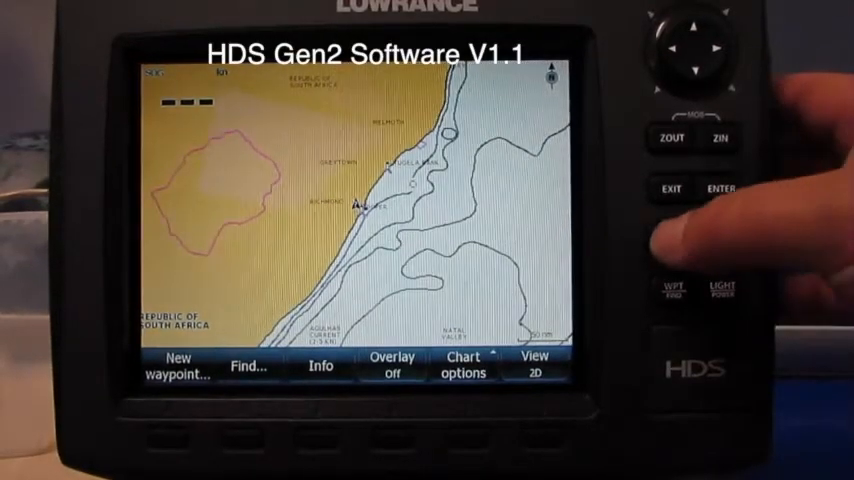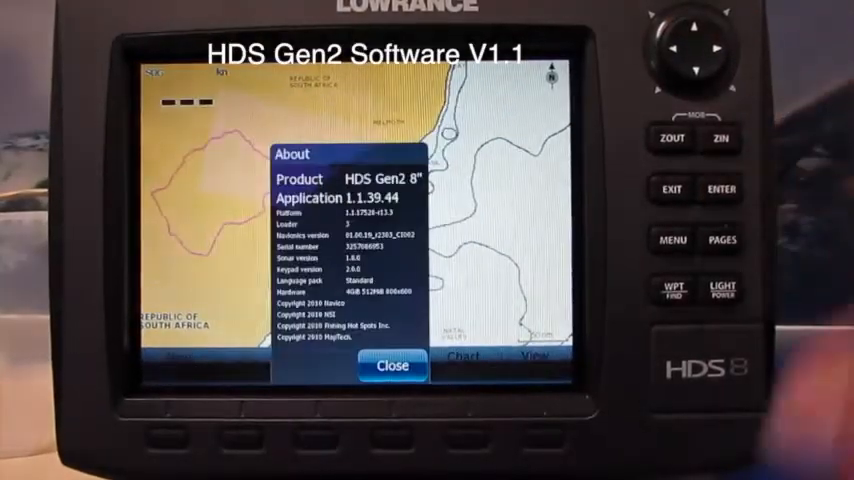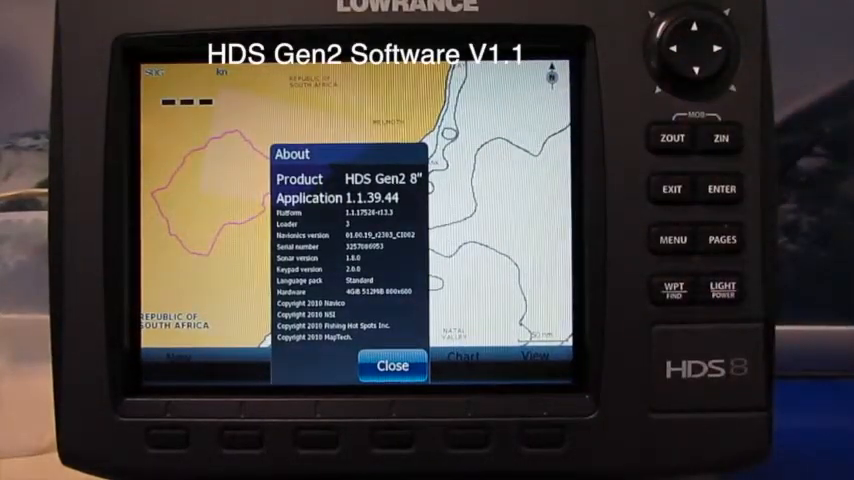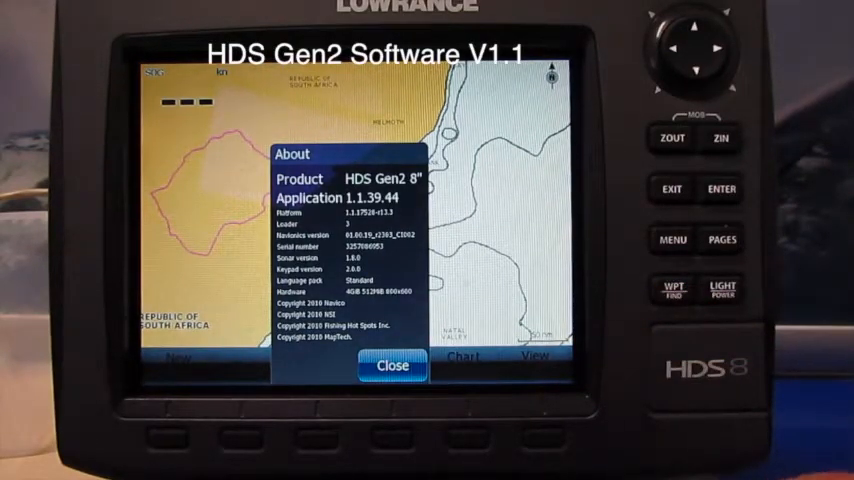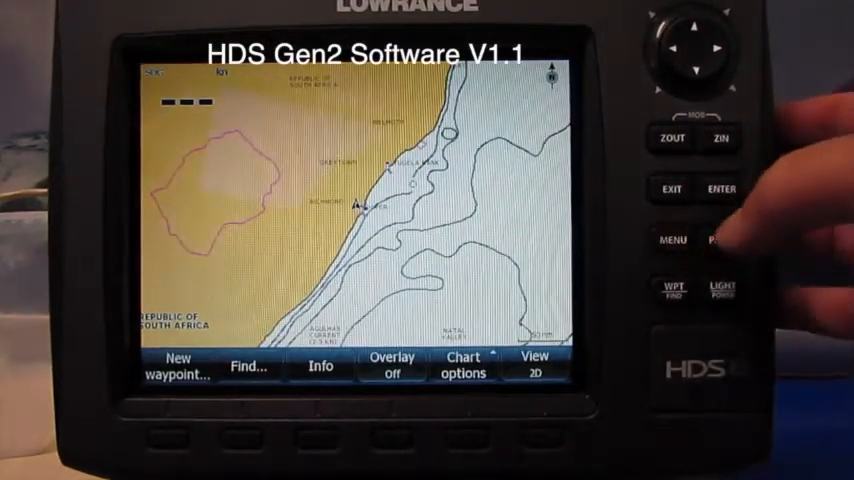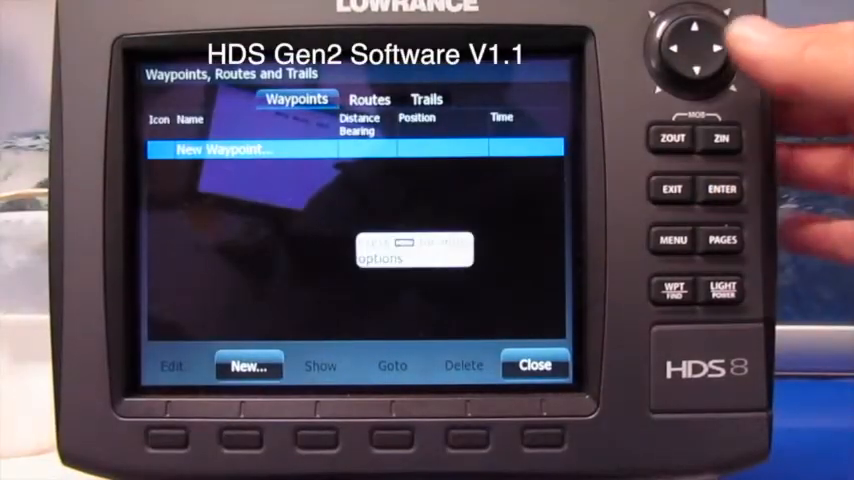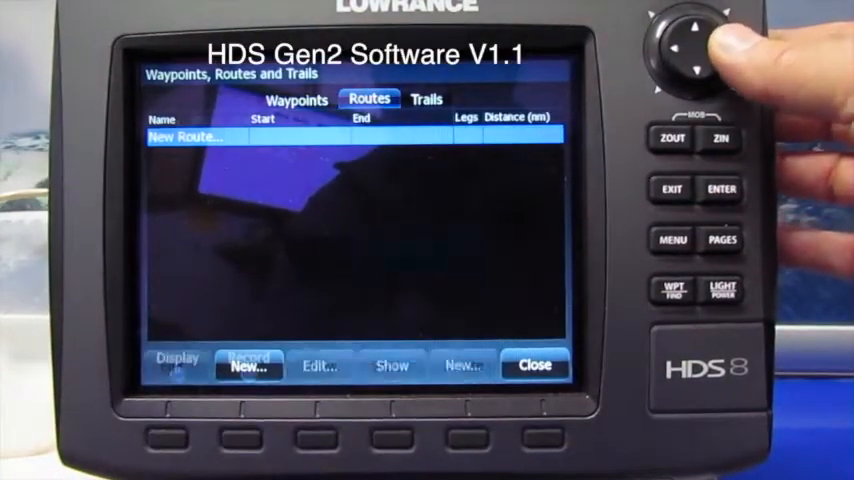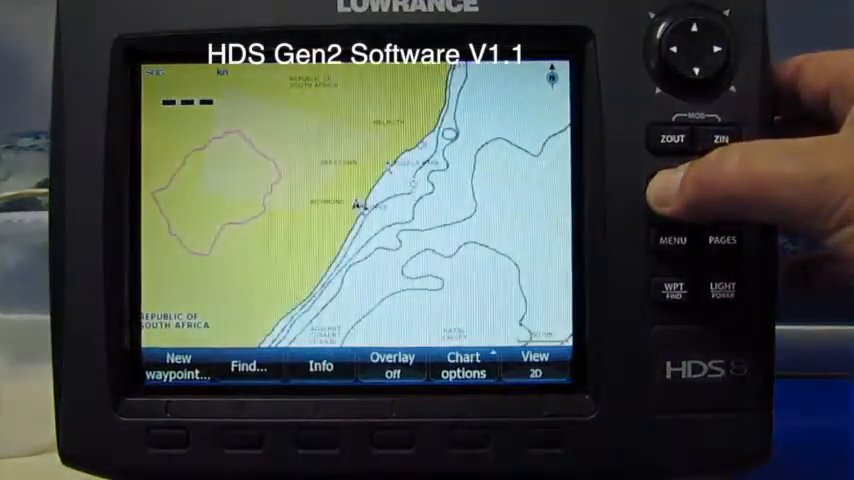I'm just going to confirm that. We're going to go menu, system, about. You can see it's HDS Generation 2, and this is the version 1.1 that we're using. The first thing that we're going to do is make sure that there are no waypoints. So we're going to go chart, waypoints, routes and trails, and as you can see there's no waypoints, no routes, and no trails. Well, there's one that has just started.